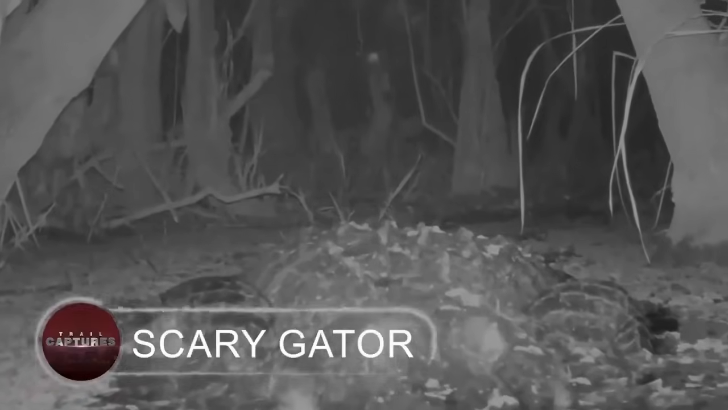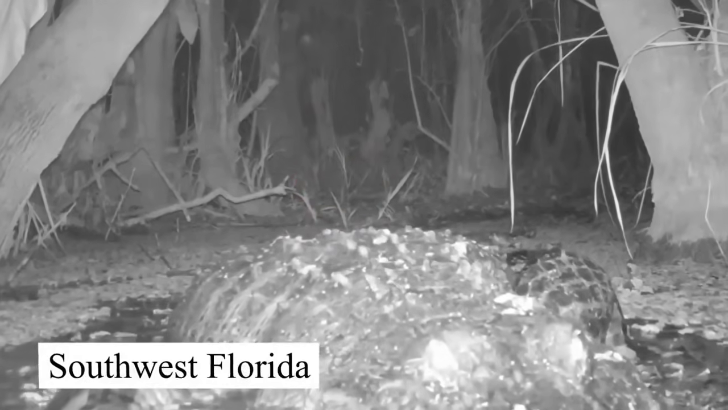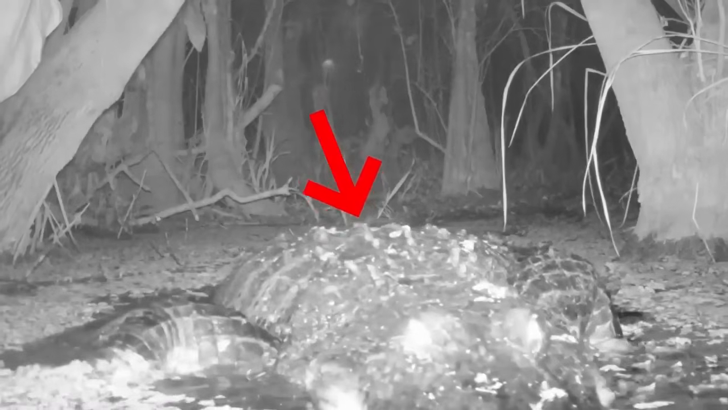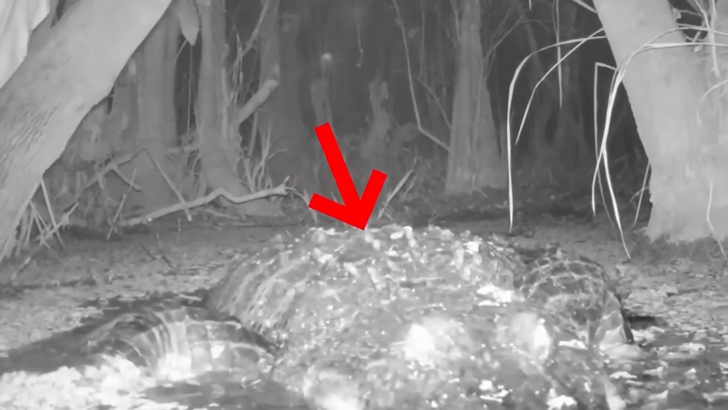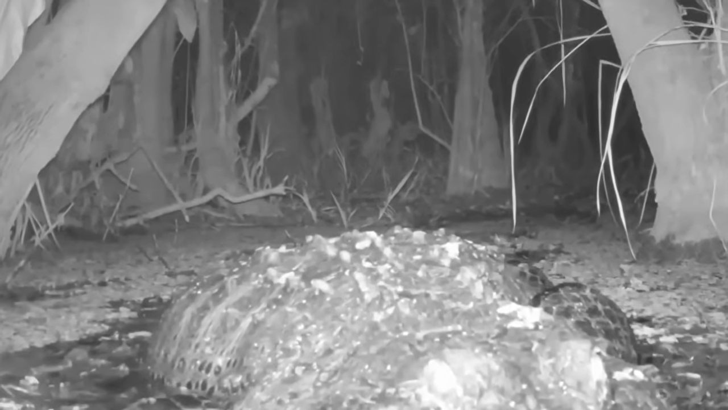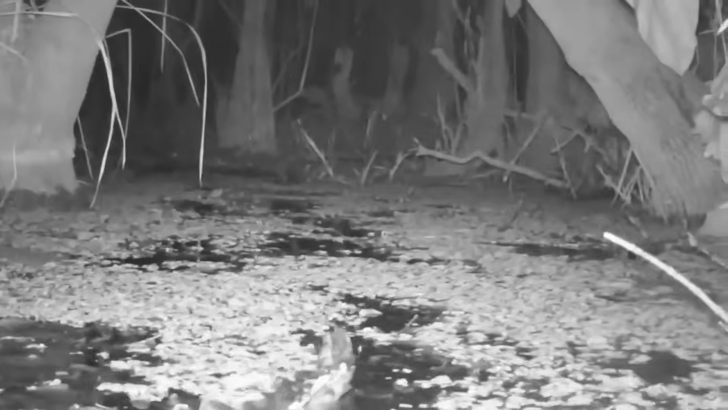Scary gator. Here we have another swamp inhabitant filmed somewhere in southwest Florida. It was spotted creepily approaching the trail camera with glowing eyes and horrifying features, giving the impression that it would snap open its hideous fangs and shatter the camera in an instant. Fortunately, though, this menacing alligator ignored the trail camera and moved quickly through the wet marsh while towing its powerful armored tail.